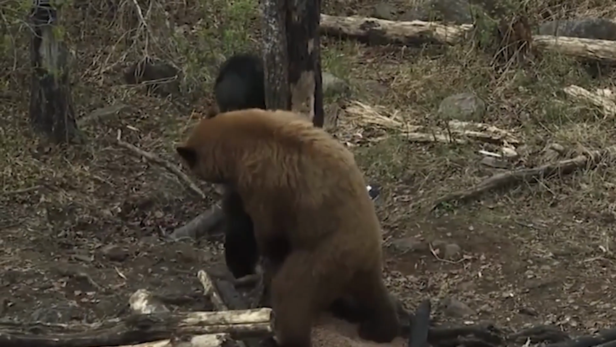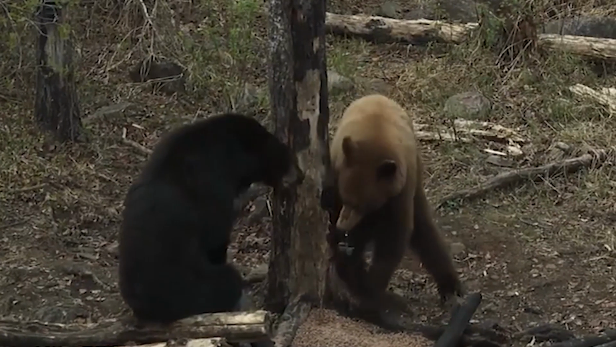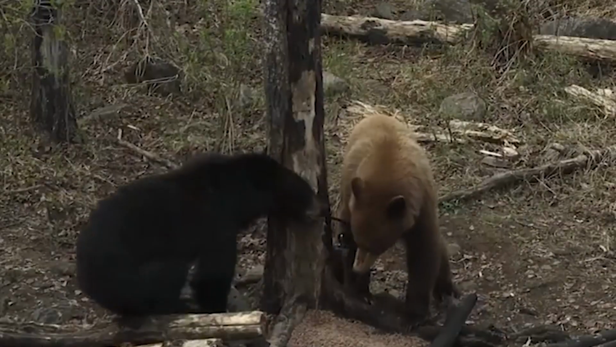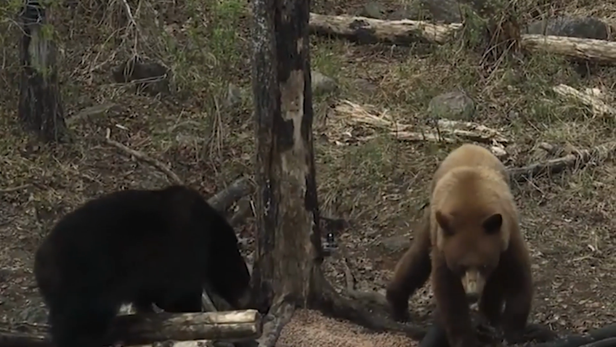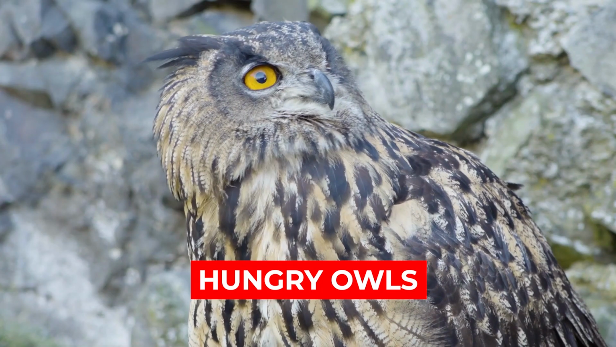Either way, I'm pretty sure the black bear had it rough because after a few seconds, he started hiding in a tree. Who could blame him? The brown bear seems considerably bigger than him. Well, at least by the end of the fight, both seem to have settled down, though I wonder who won the food.